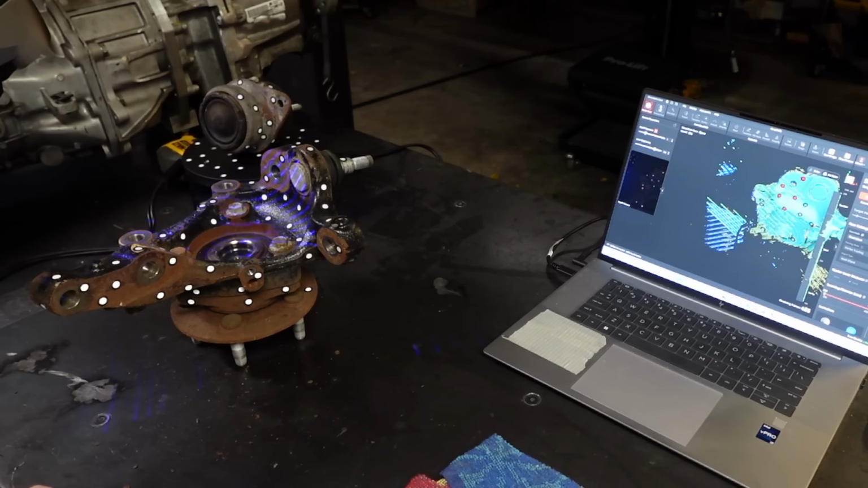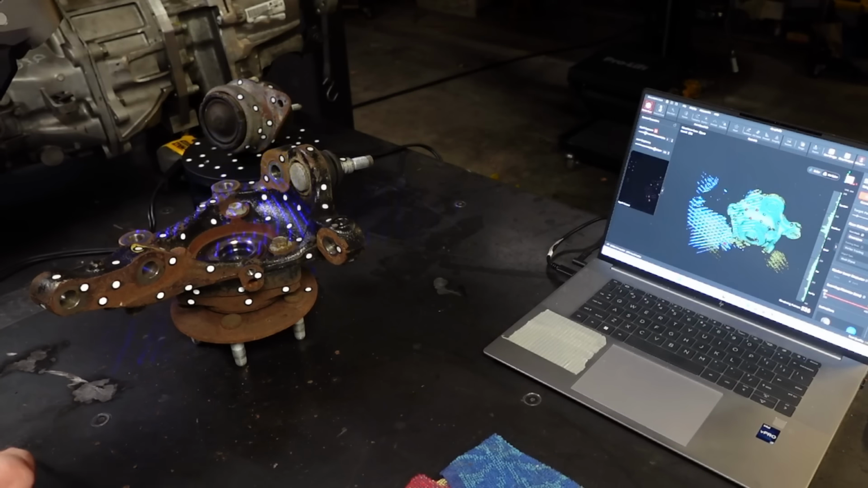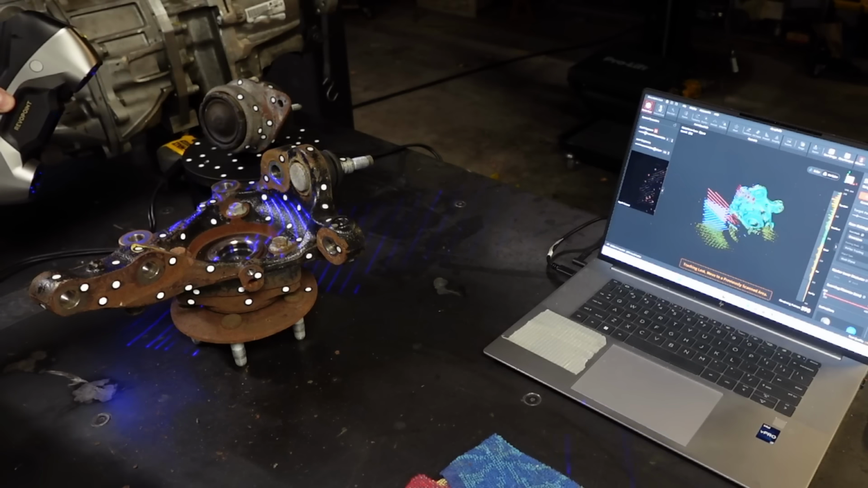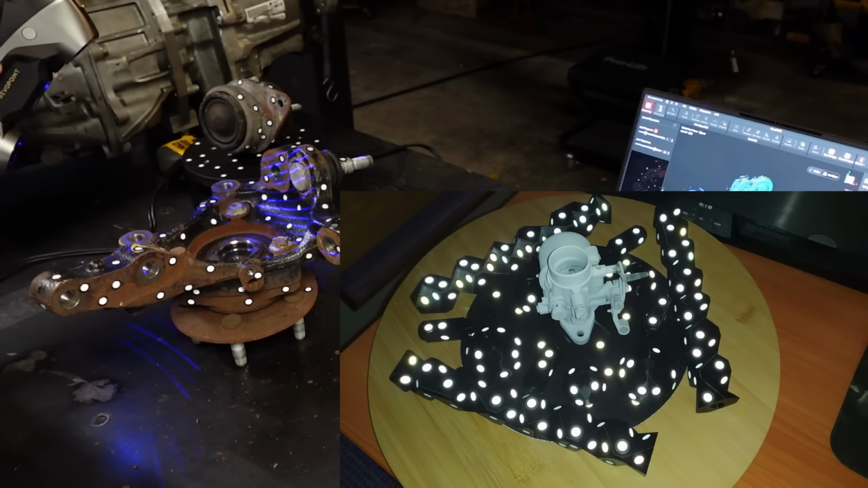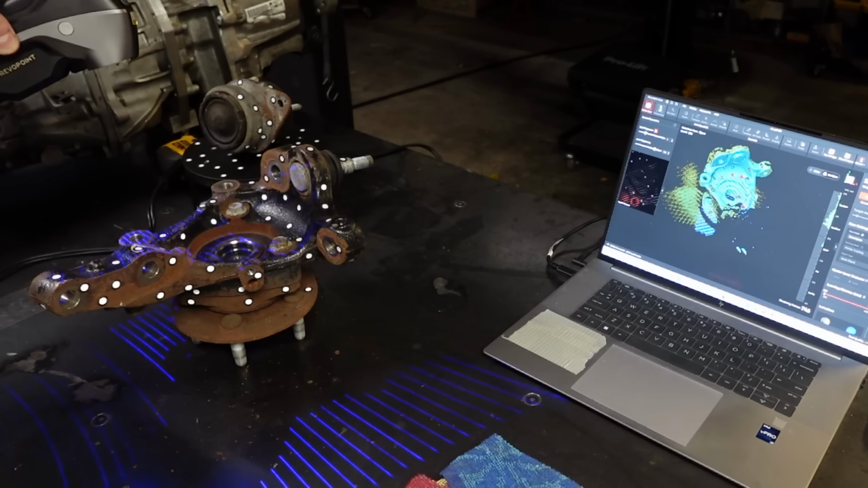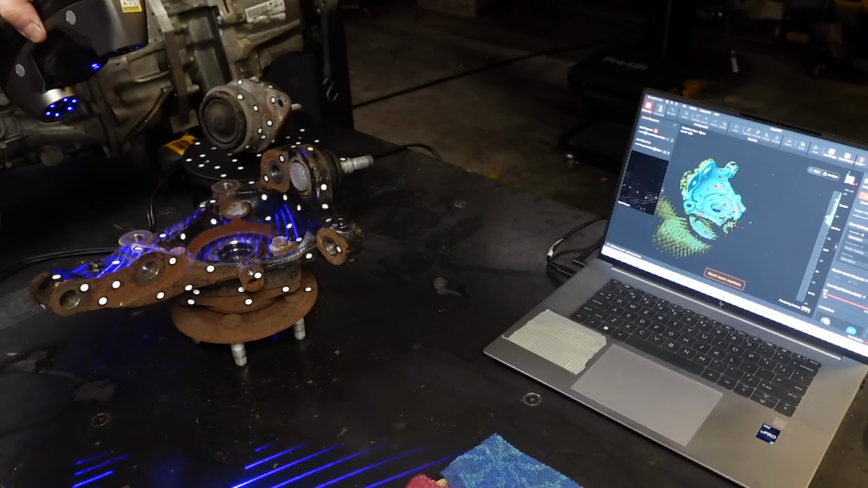This can turn into a lot of dots, to be quite frank, but part of that is just practice, and I think there are other techniques like putting dots in the background or having towers next to the part that will help. But I just went ahead and put what I thought was a comical amount of dots on the part to make sure it would scan.